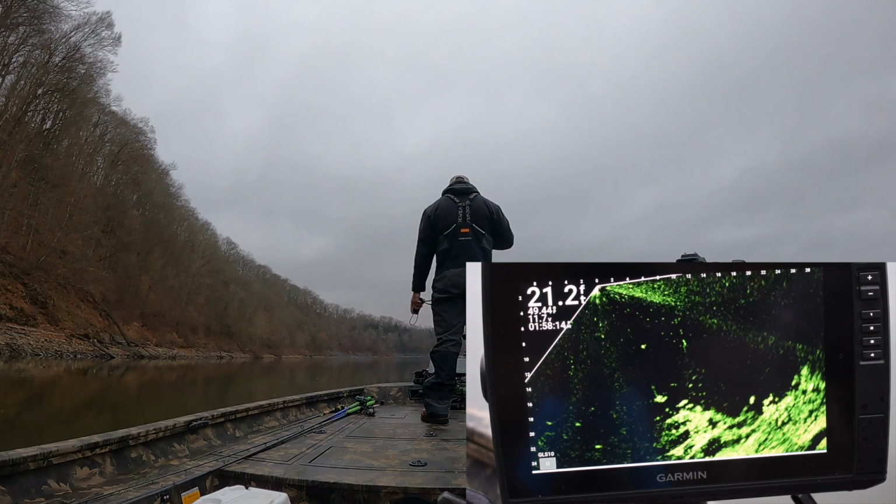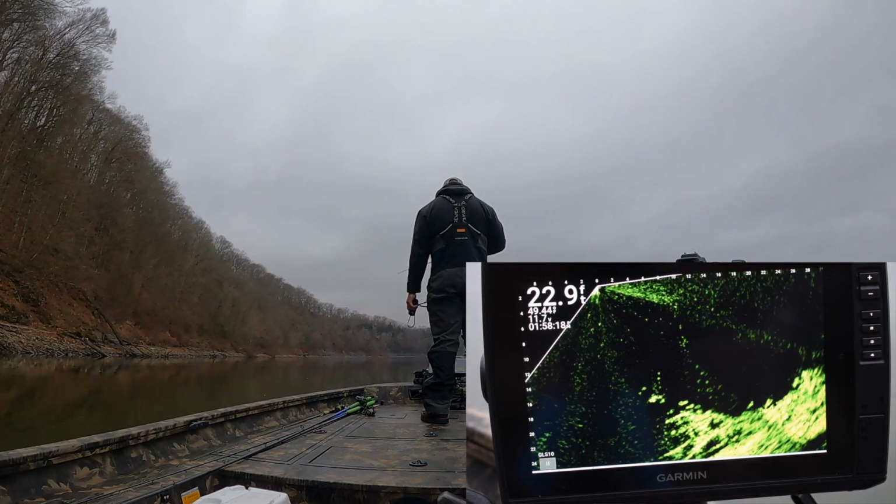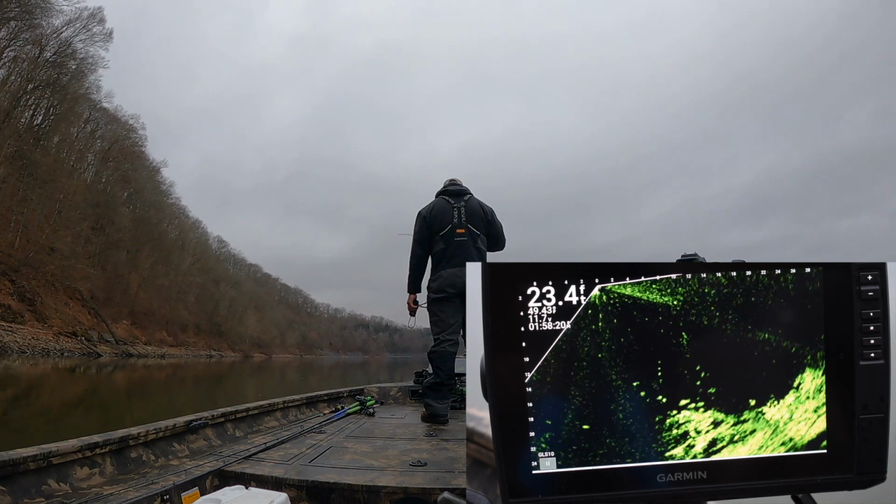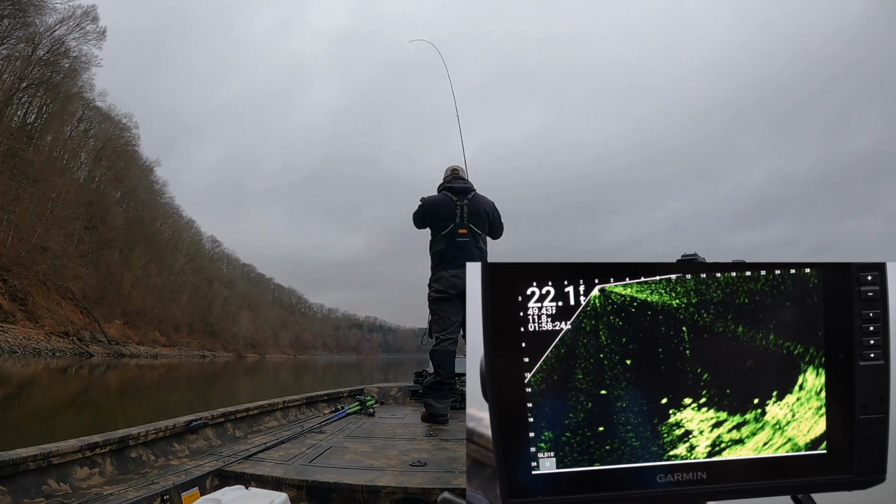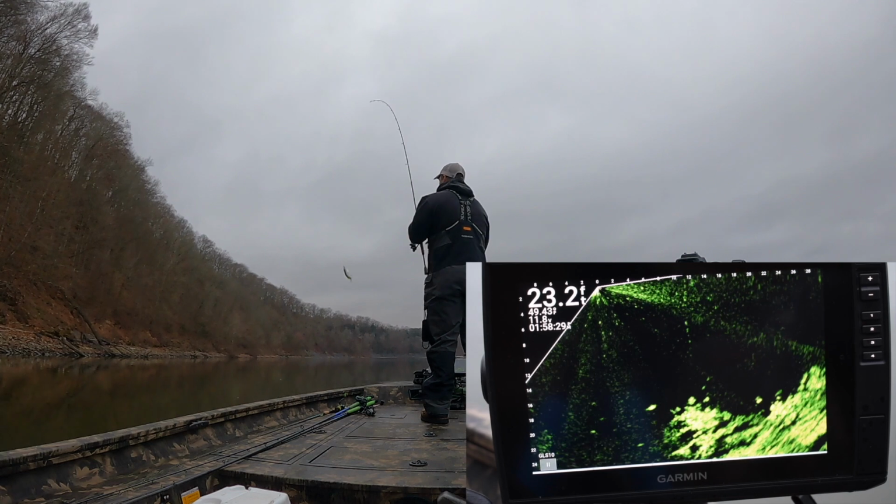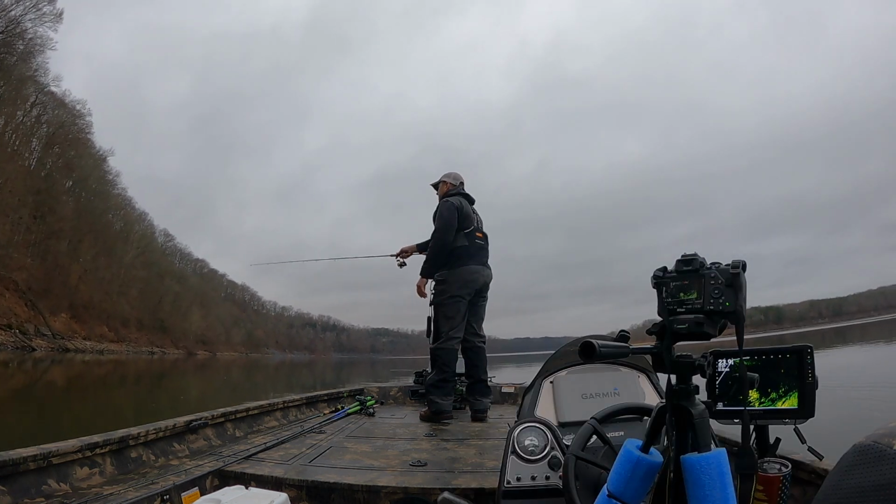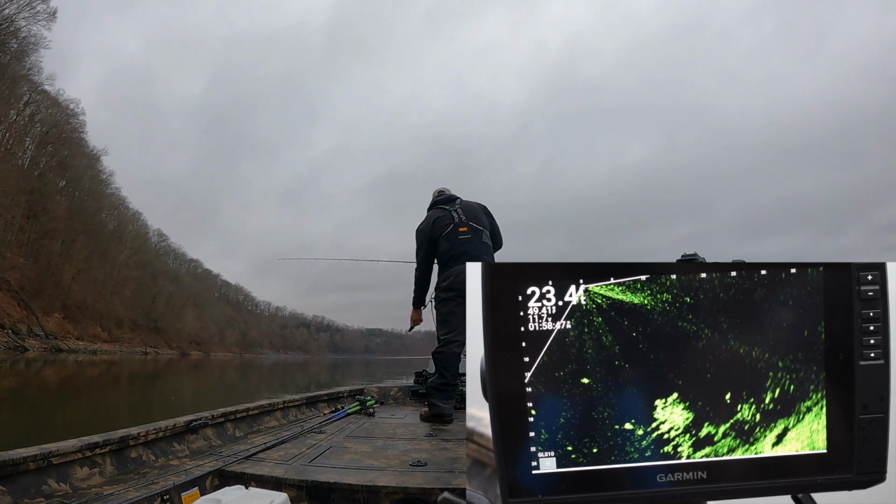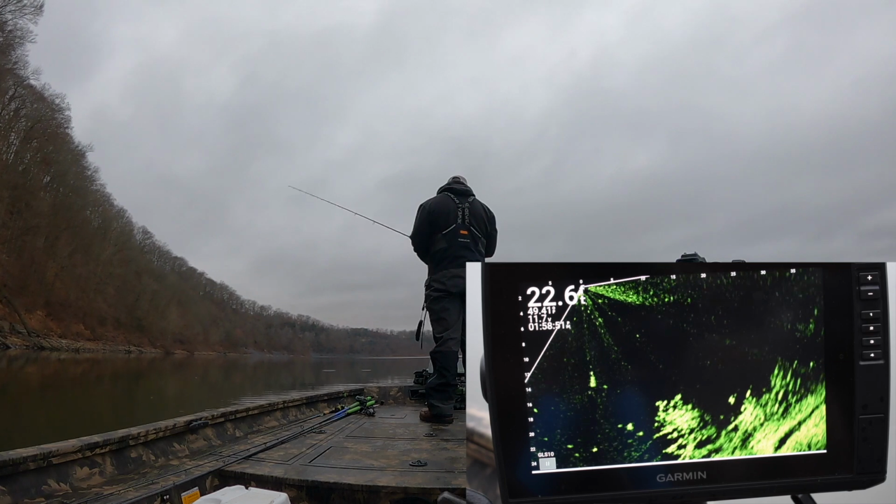So went out today and just kind of went beating the banks, throwing crankbaits for bass, and not really having a whole lot of success. Did catch, I think, one small one, but kind of just roaming around, actually on some water that I hadn't crappie fished in a long time. And sure enough, I saw some crappie out there, so picked up a crappie rod. Should have had cameras, and actually found a pile of better fish.